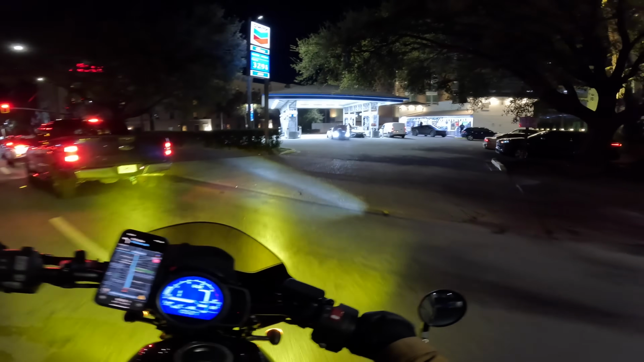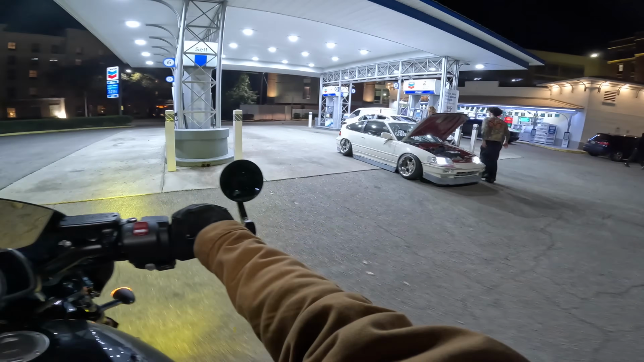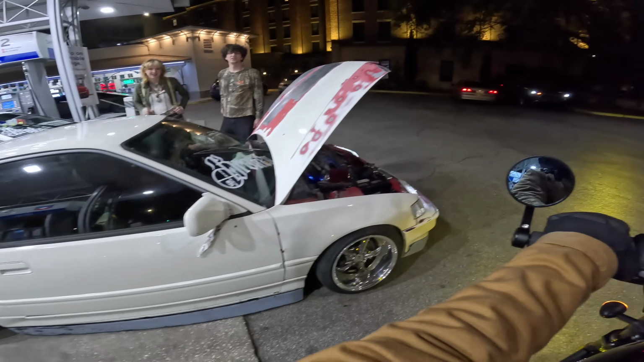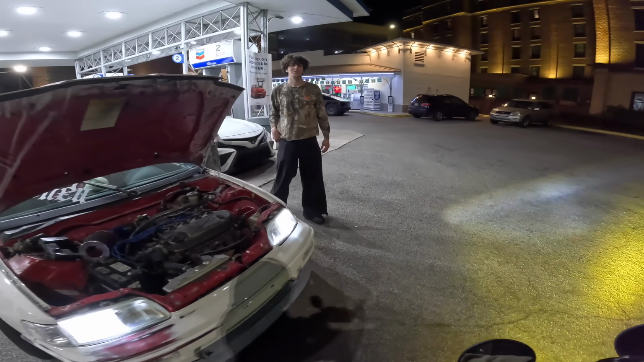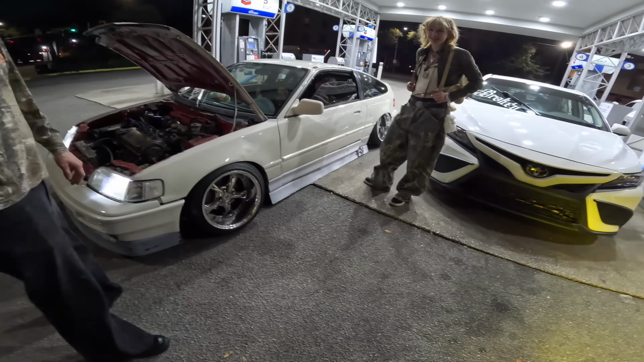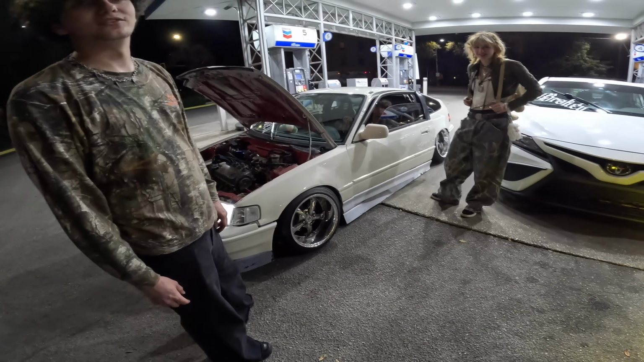What's going on here? God's Chariot. Thing's sick, man. Oh, it's his? We just had a push start. The starter went out. God damn. Yeah. At least it's a car that weighs like 1,500 pounds if it's gonna happen.